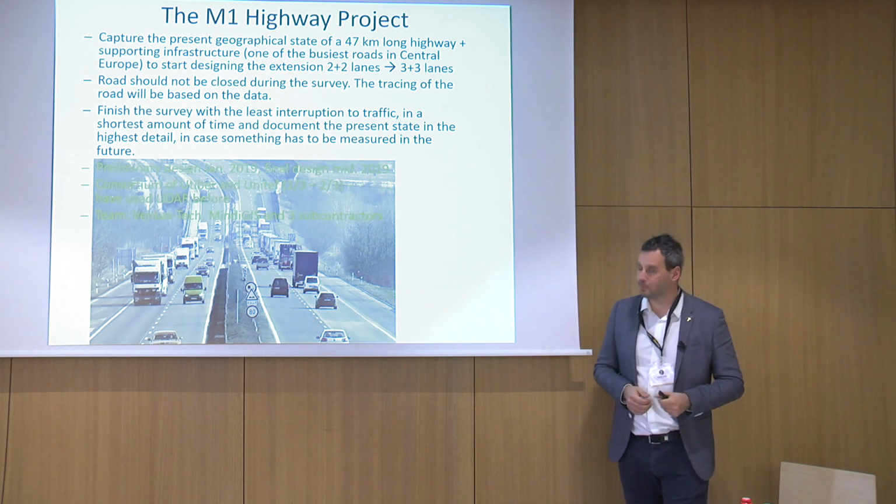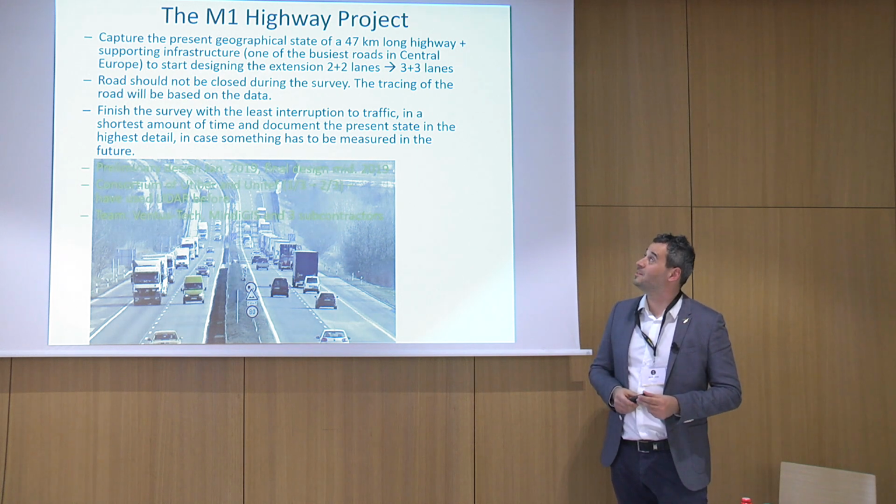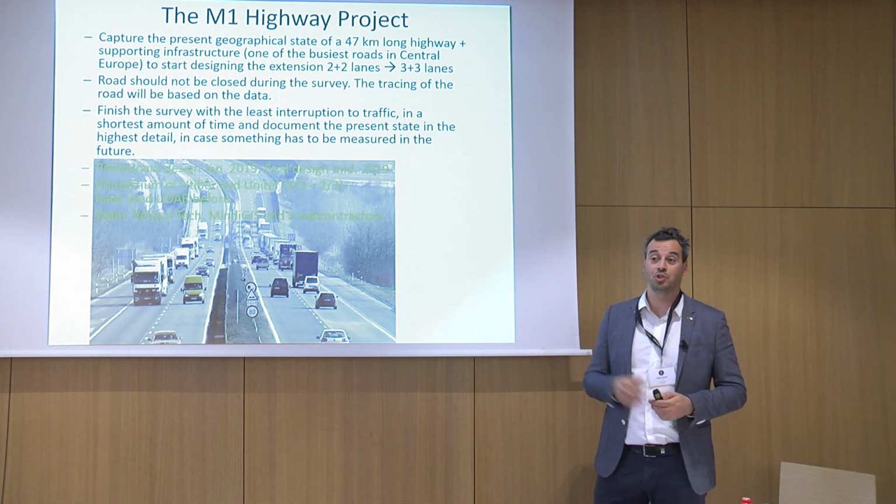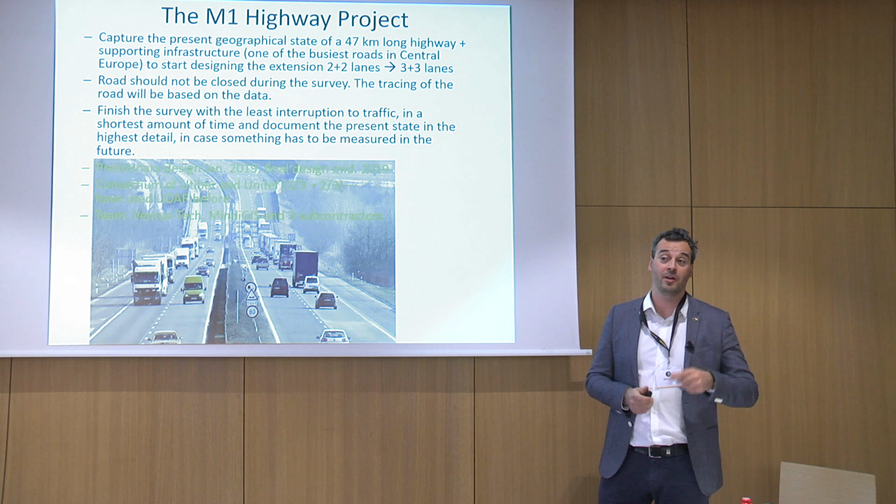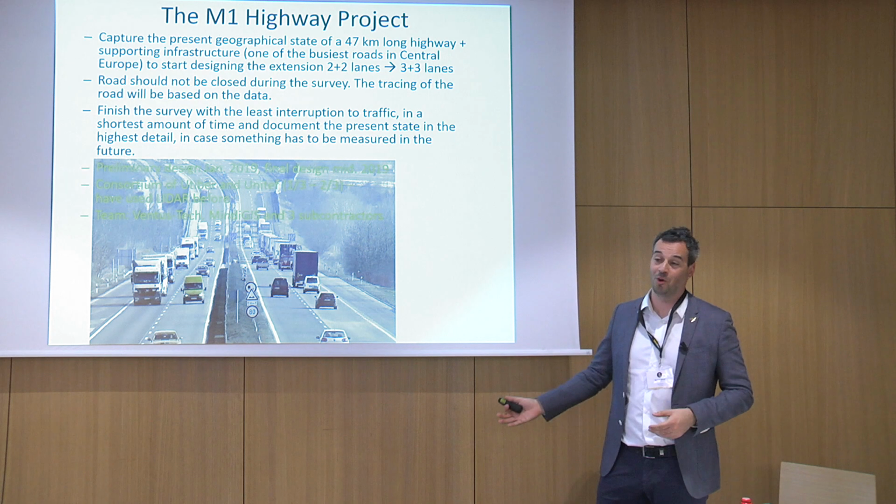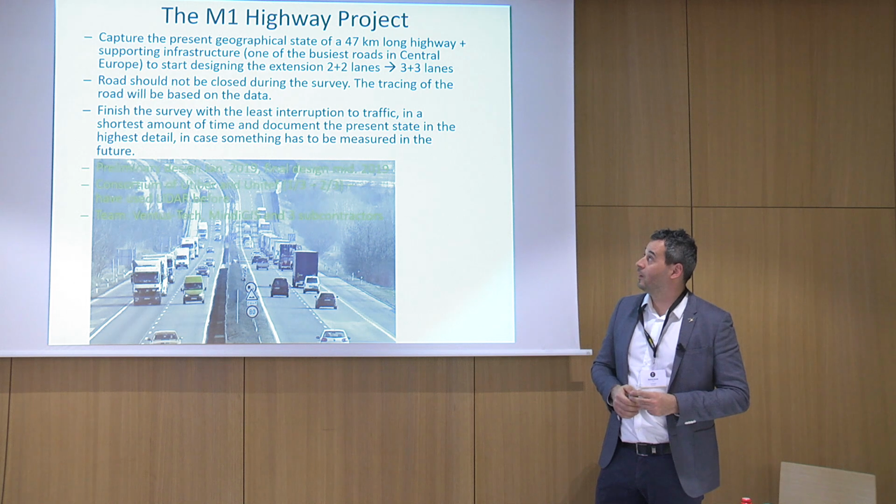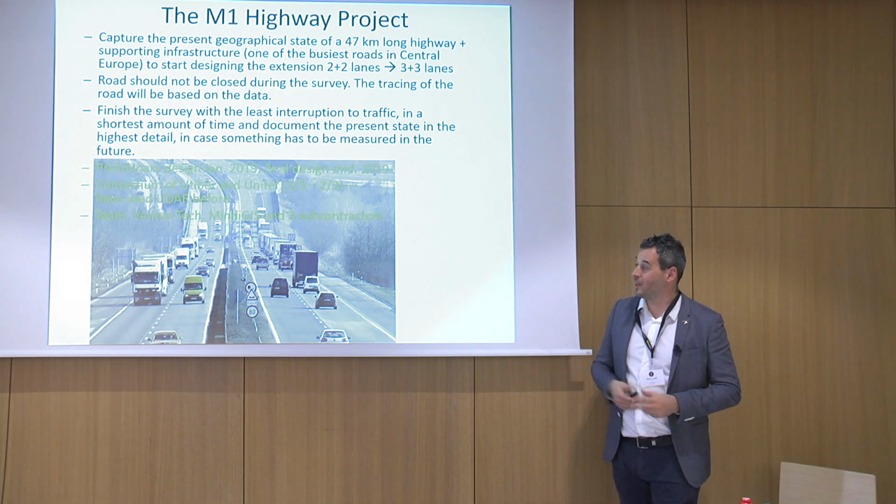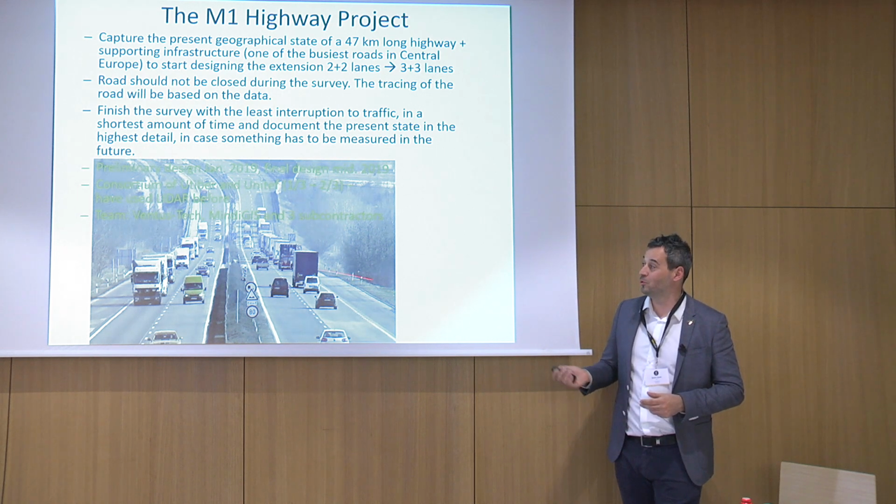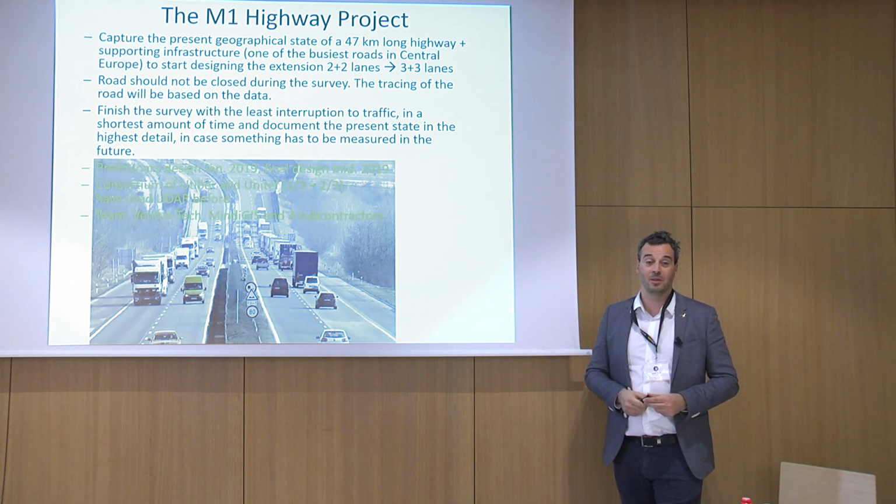The project itself, what we got commissioned to do in the middle of last year, is called the M1 highway in Hungary. This is the highway which connects Budapest to Vienna, and it's one of the main corridors in Central Europe to get the traffic all the way from maybe Turkey up to Germany. You can see in the picture of the road that it's very, very congested. So the plan is to extend it from 2 lanes to 3+1 lanes on both sides.